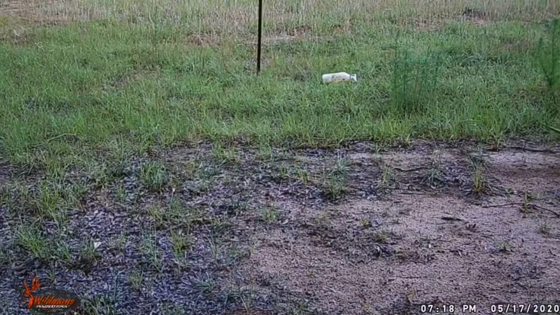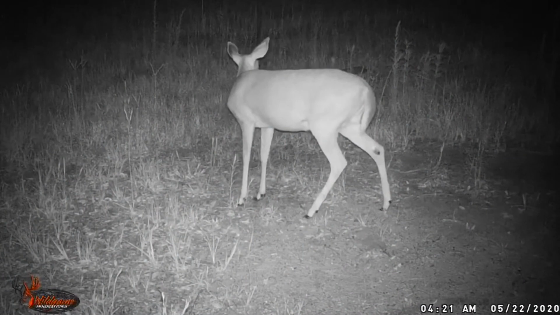Okay, we got a lot of trail cam videos to get through, so a pretty good healthy chunk of videos. So let's get to them. Okay, we're gonna start it off here with a little armadillo passing through the camera. This is the location I call location B. It's the second location. Here's a little deer popping up here.